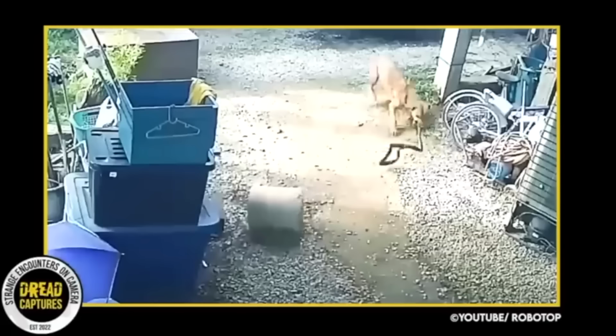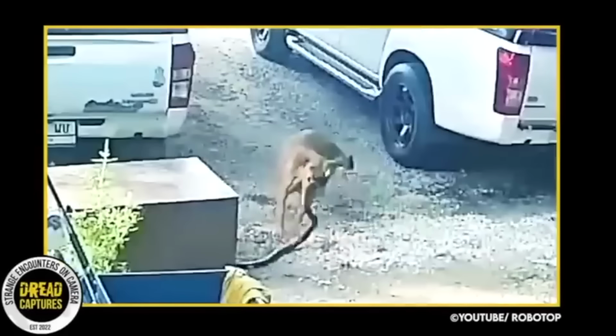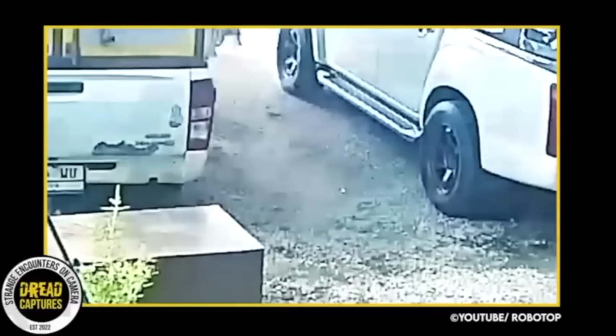Lastly, it's unknown if this snake was poisonous or not. He was definitely a pretty good sized one. Can anyone tell what kind of snake this is? Or if it is anything other than just a plain old black snake?